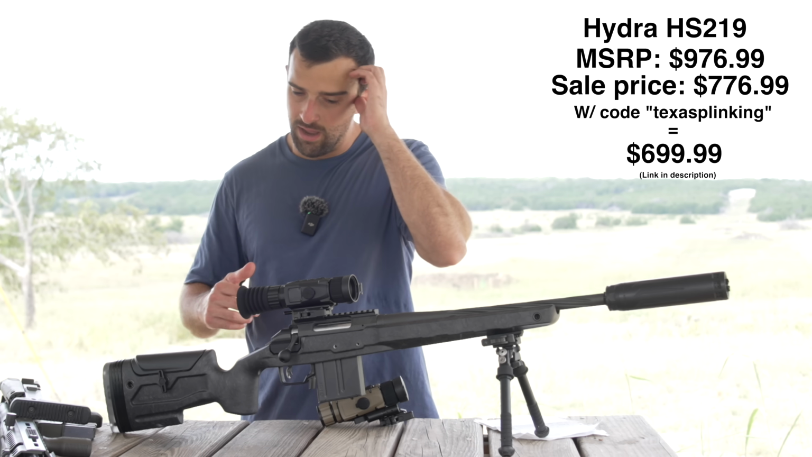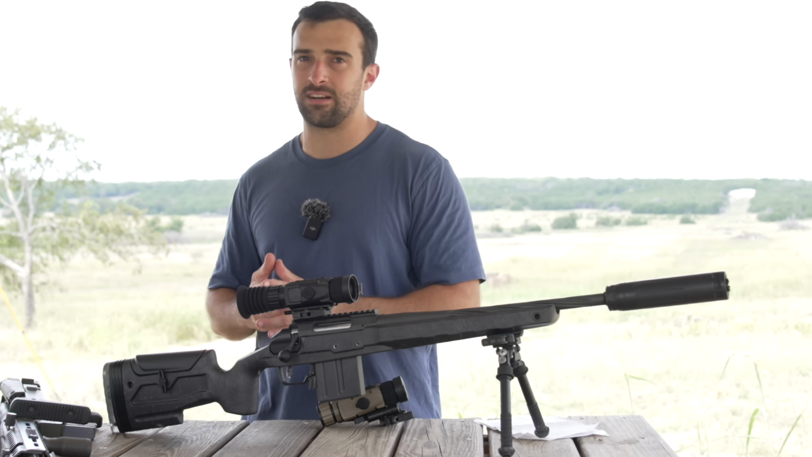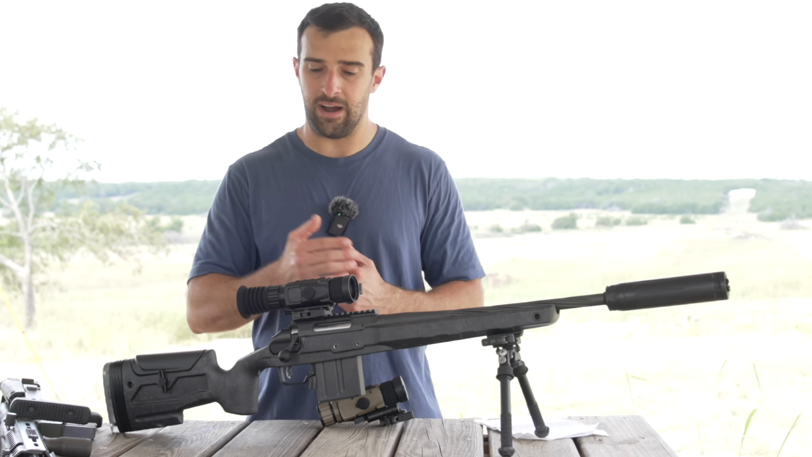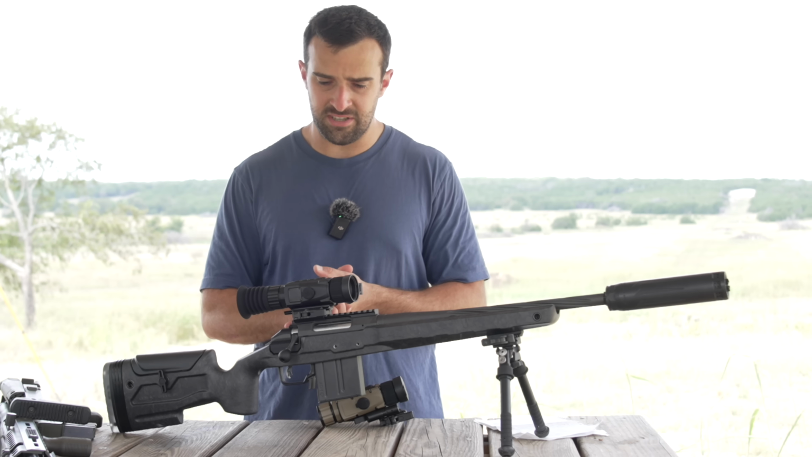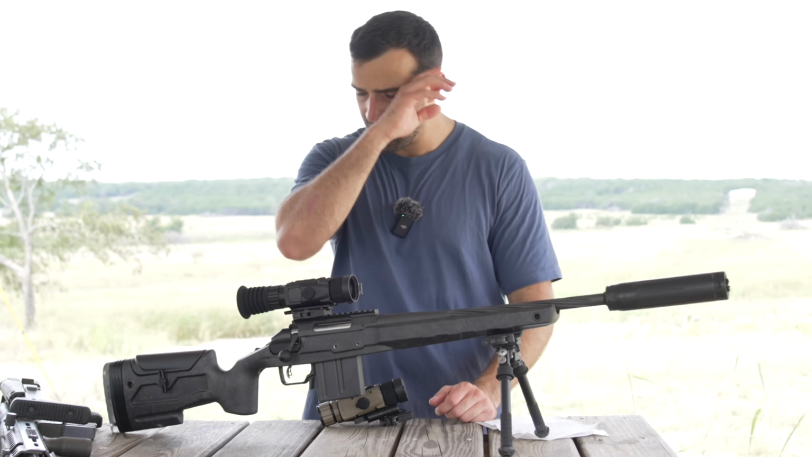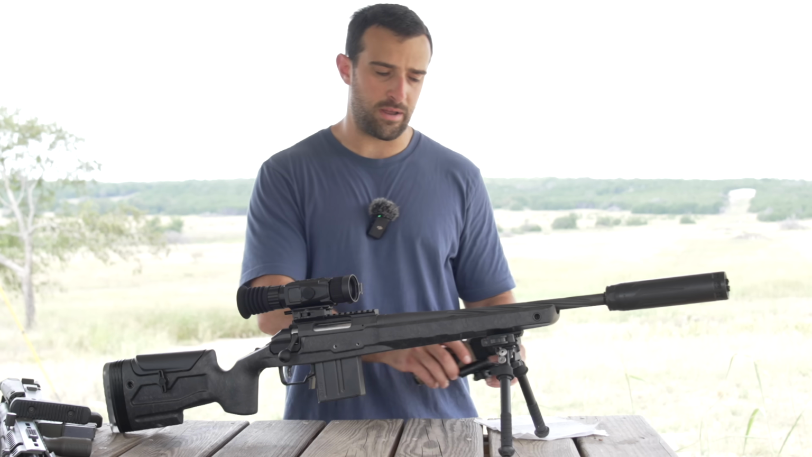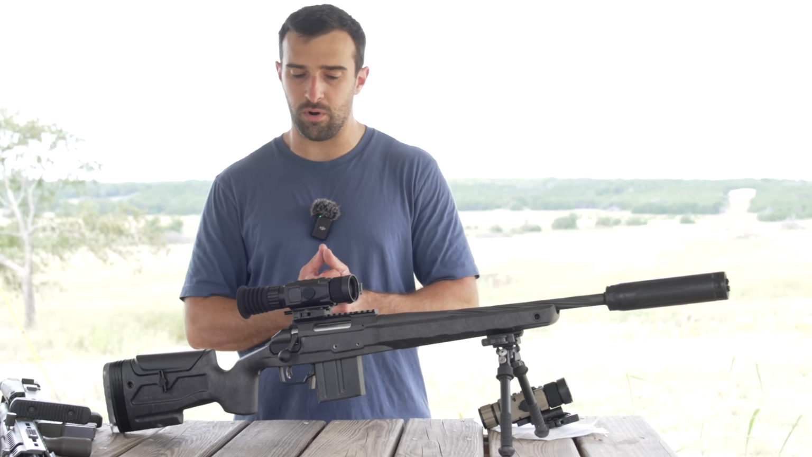And that being said, I'm already liking it, even though it's my first day out with it. And that's because it is practically like my other Hydras. I also have a 225, so the same resolution. The difference is this one has that little bit wider field of view at 2 times power, not 3. And so that's going to be my quick thing. You guys will decide better for yourself what is the better application for what you're needing.